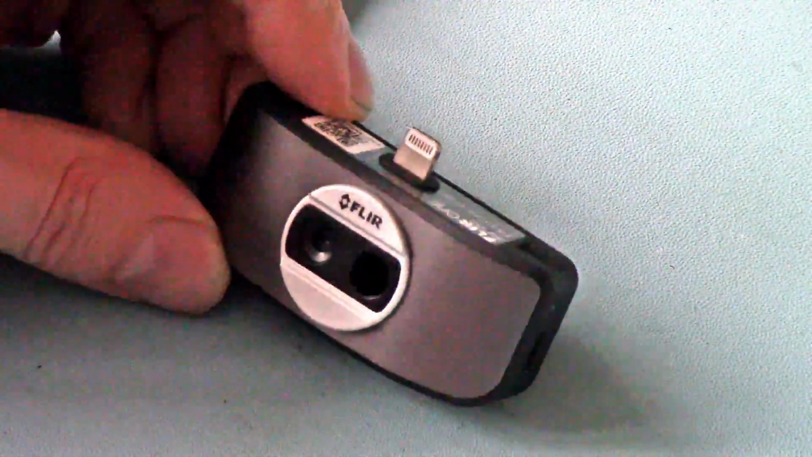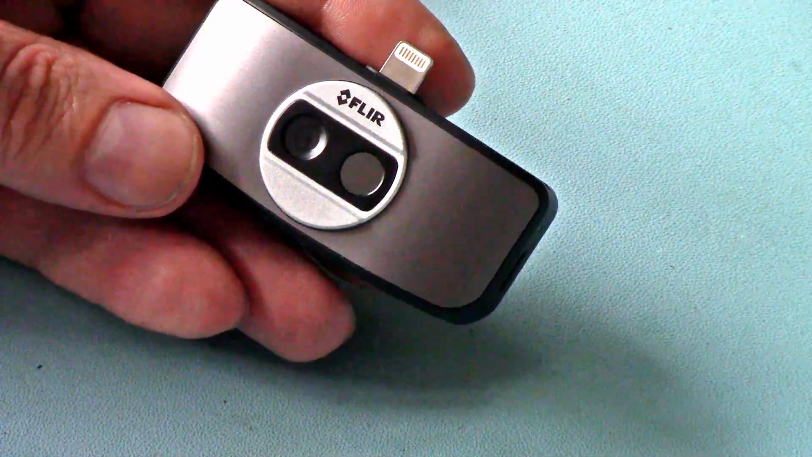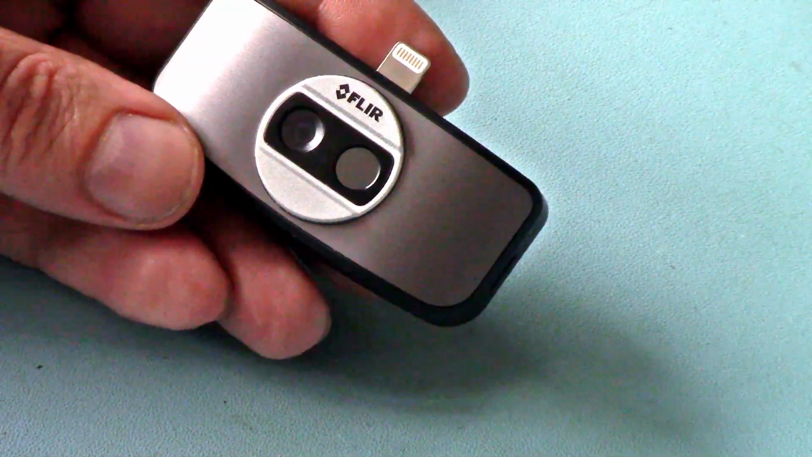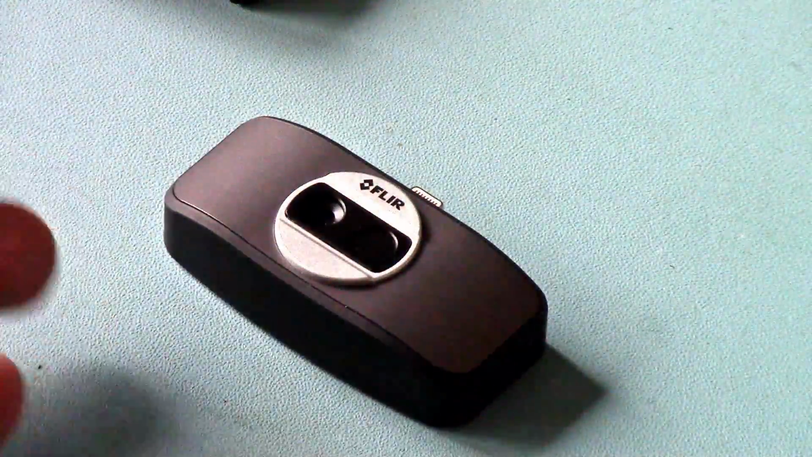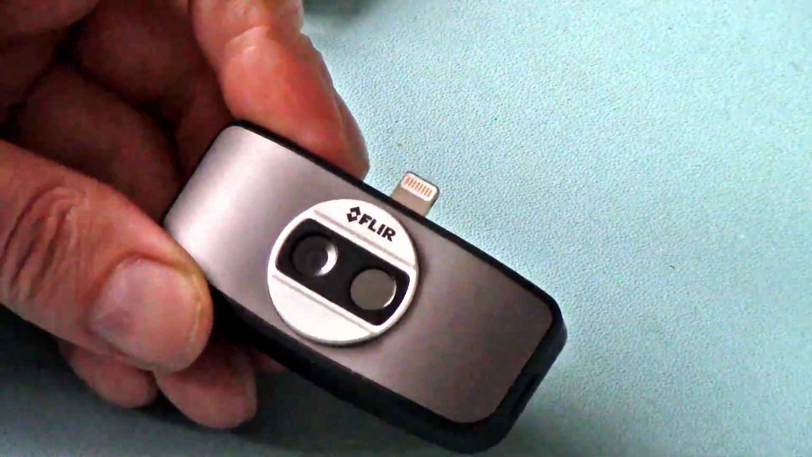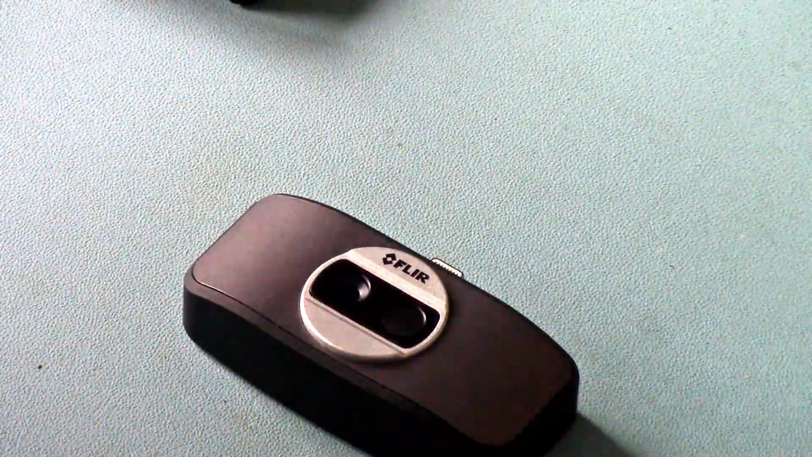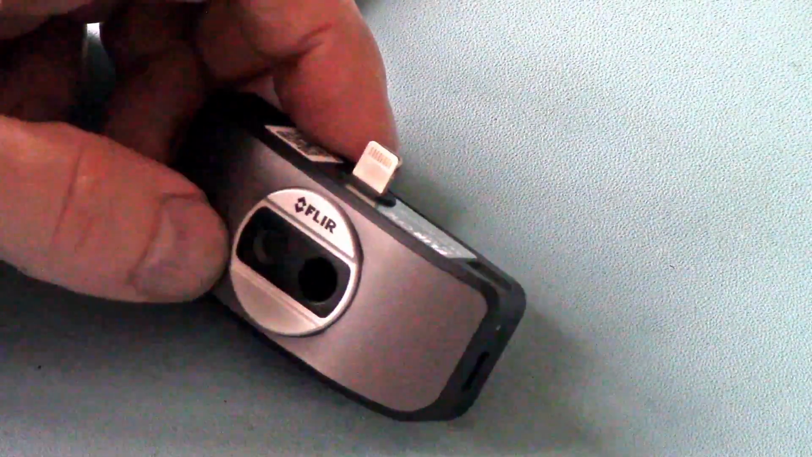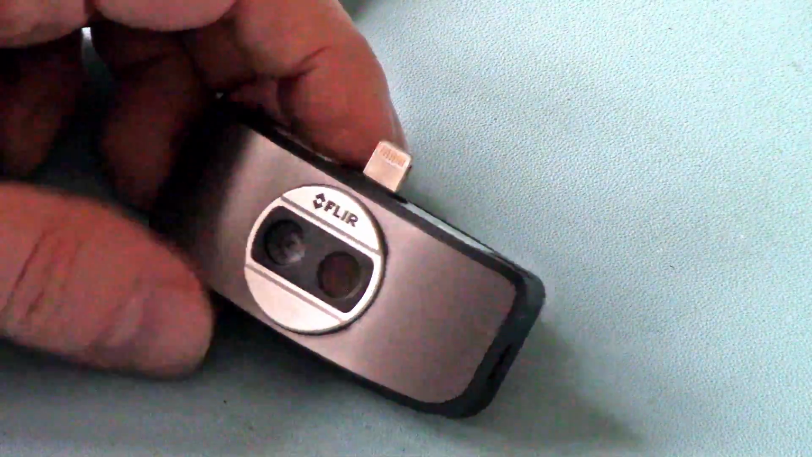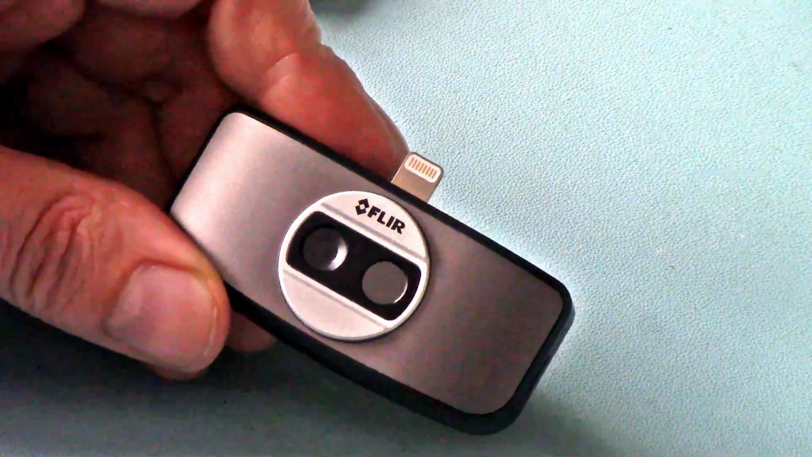But anyway, they've sent me a new one, so I'm going to do a quick video about this, which I'm doing now. I'm going to show you a few examples of how to use it, and what it's really good for. I'm going to do some tests with how long it lasts. I'm going to do a time-lapse video of the battery life, testing it side by side with the actual phone.